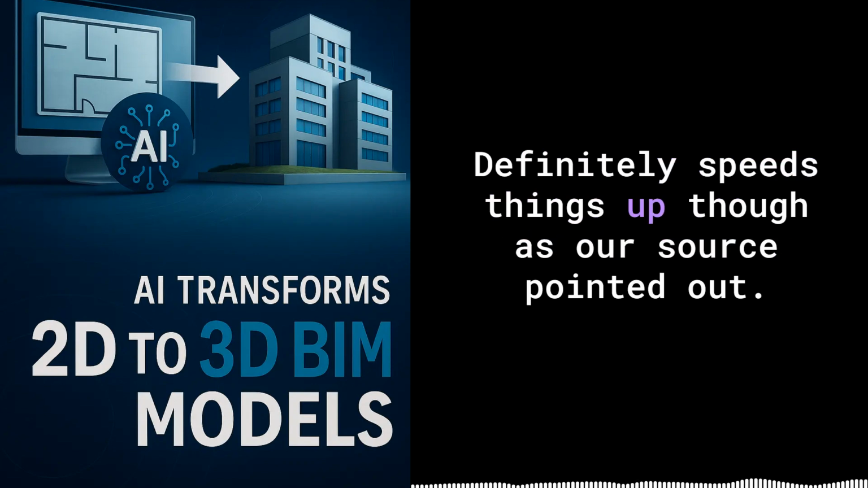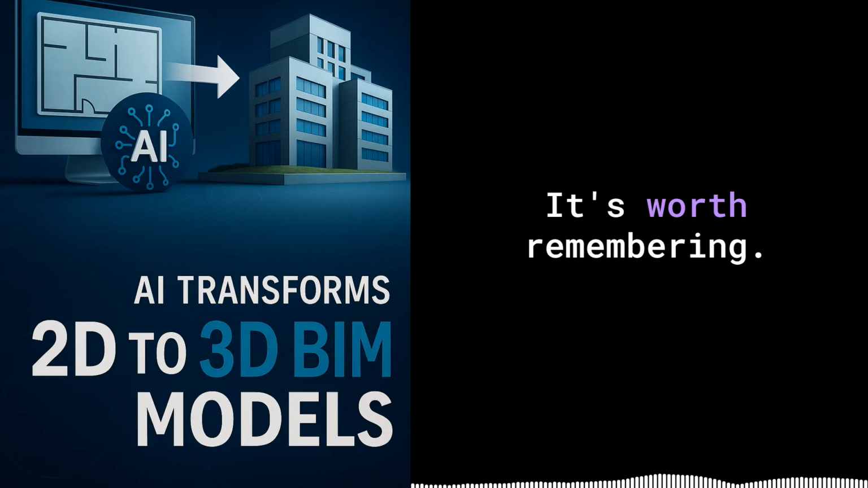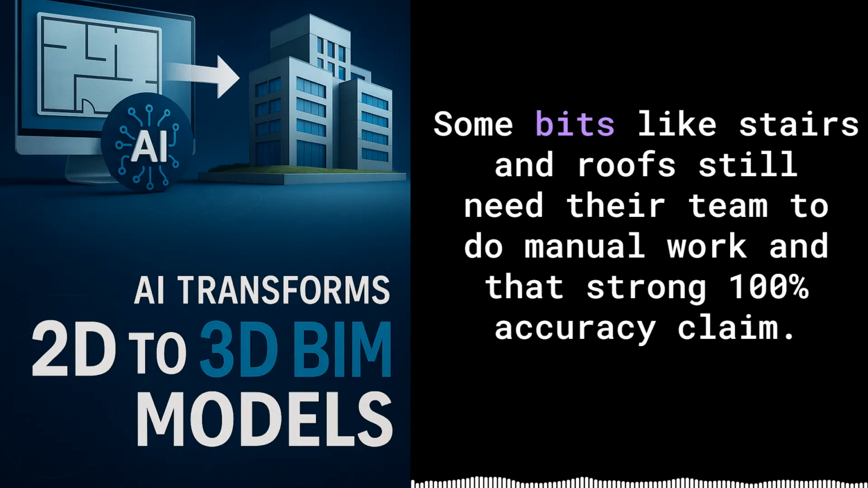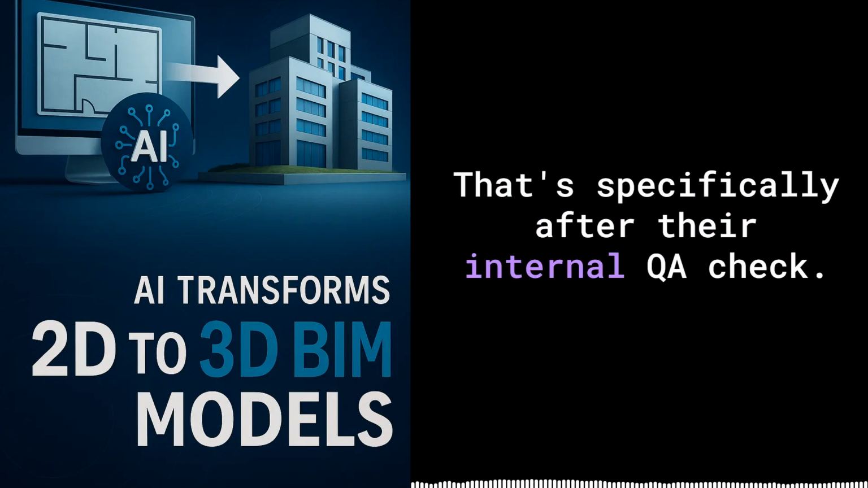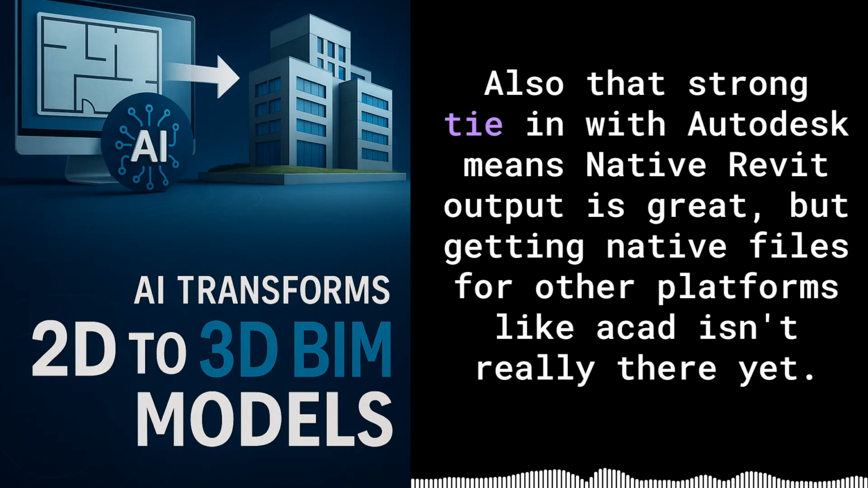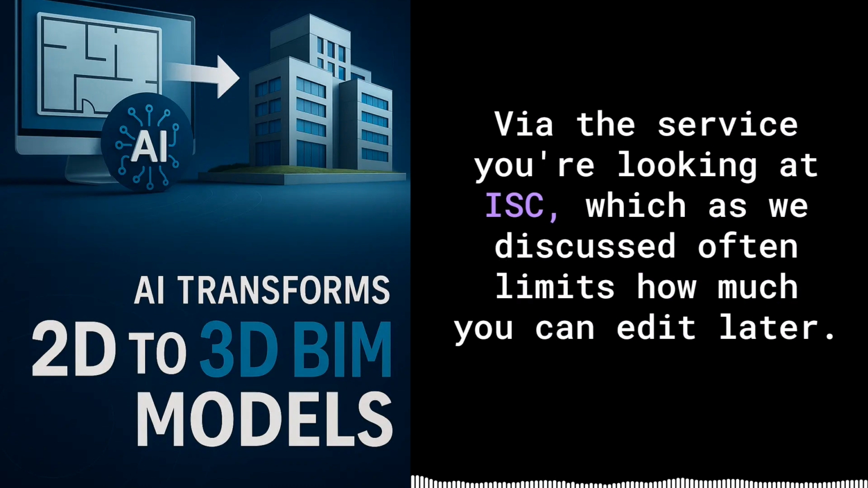Definitely speeds things up. Though, as our source pointed out, it's worth remembering it's not 100% automated end-to-end yet. Some bits, like stairs and roofs, still need their team to do manual work. And that strong 100% accuracy claim, that's specifically after their internal QA check. Important distinction. Also, that strong tie-in with Autodesk means native Revit output is great. But getting native files for other platforms like ArchiCAD isn't really there yet via this service. You're looking at IFC, which, as we discussed, often limits how much you can edit later.